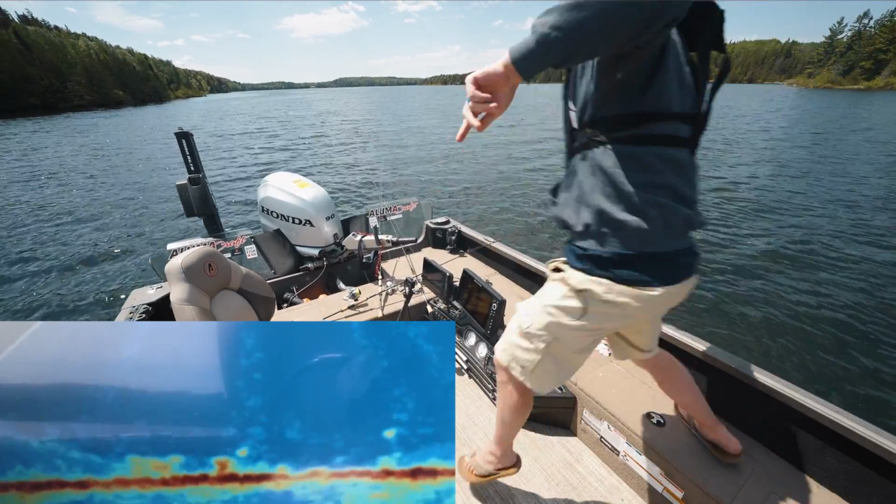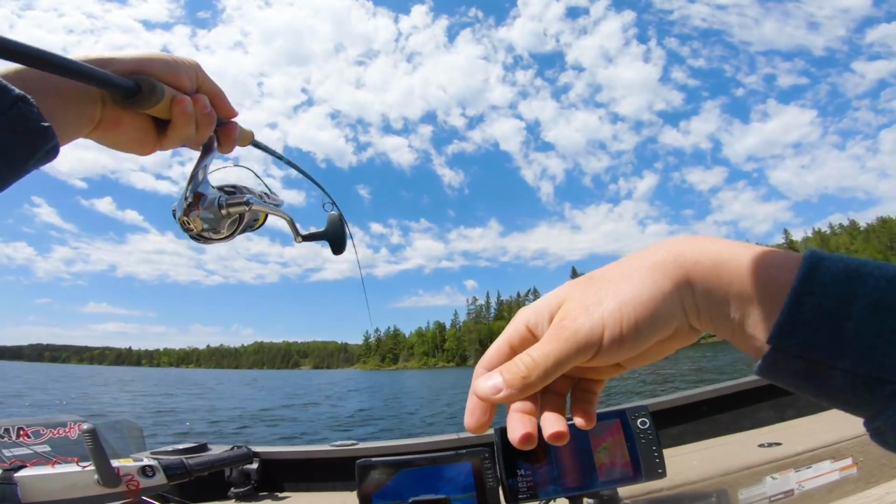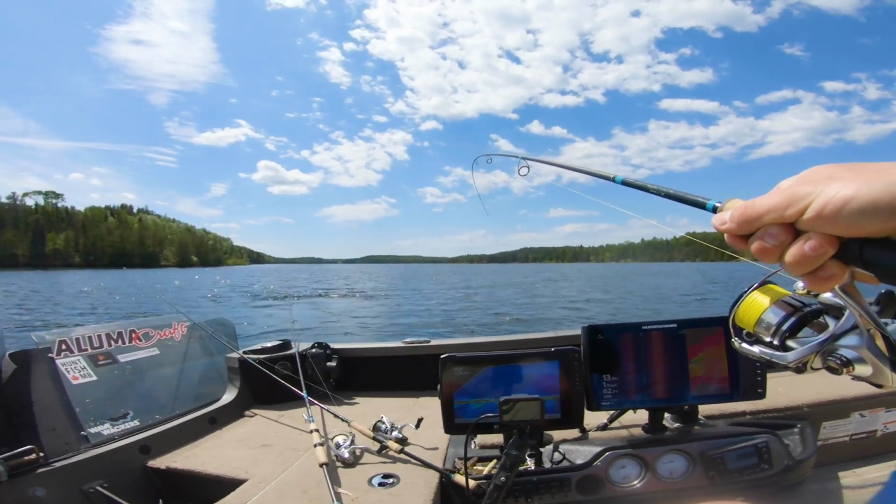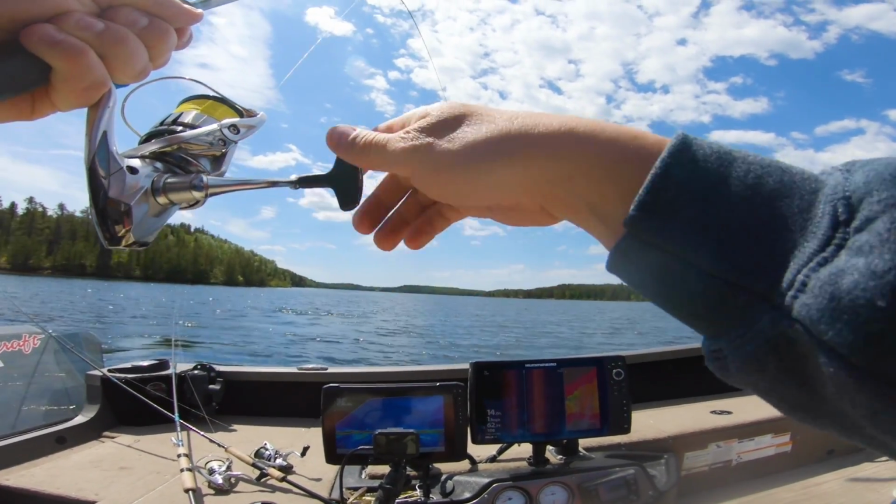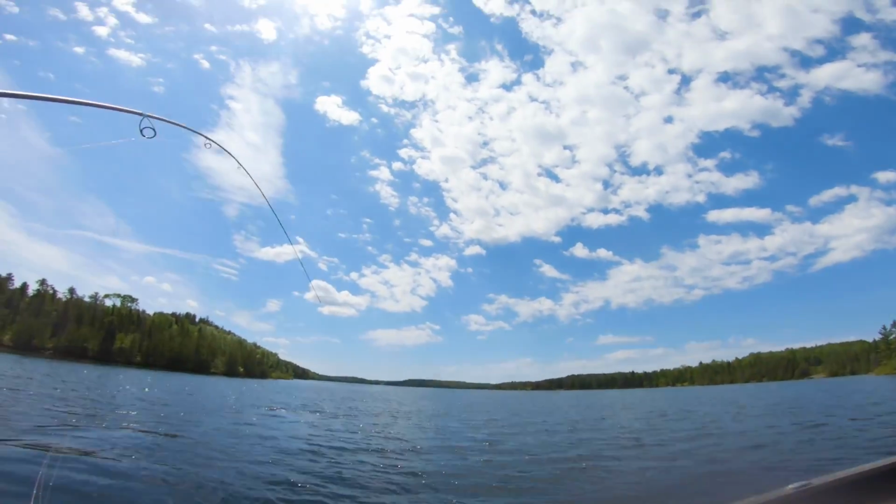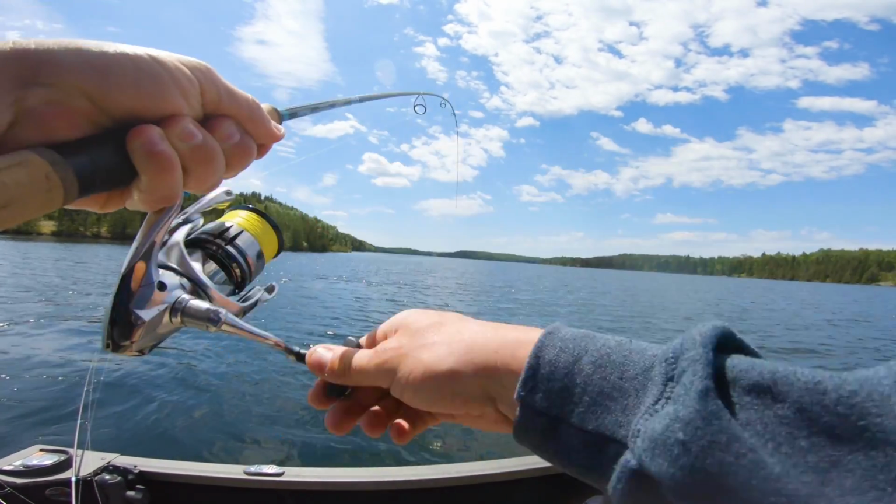Oh, I got a bite. I got a fish. And I got a pee over my pants. Let me just do my fly up. Finally, I set my rod down to pee, and of course, that's when the fish eats the leech when I'm doing nothing. I'm a disaster. Is this a walleye? Yes, and it's a good one.